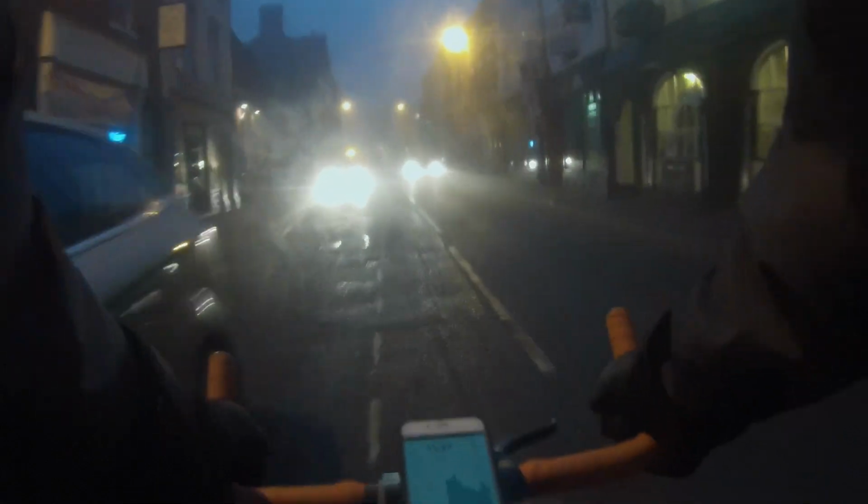And as we randomly cut through the town centre again, you can start to see that as it gets darker, the moisture's starting to build up on the camera a lot more. And this is a GoPro, if anybody's wondering. Well, of course, it's going to be a GoPro. Everything's a GoPro these days.